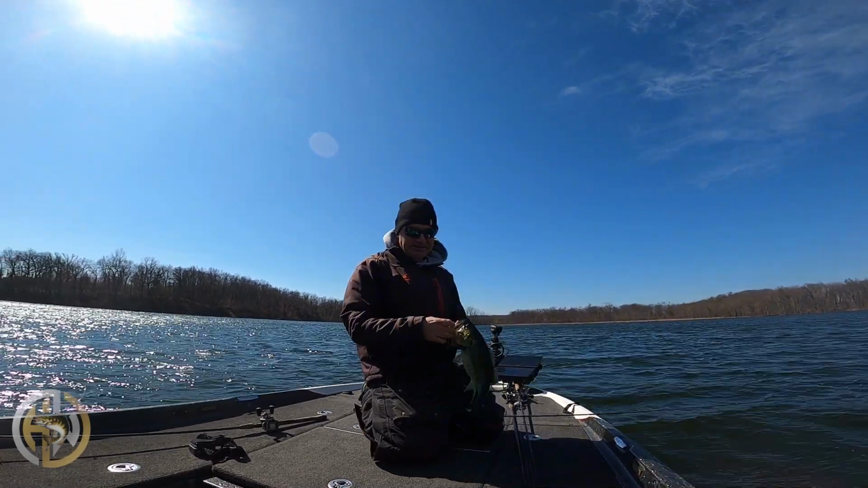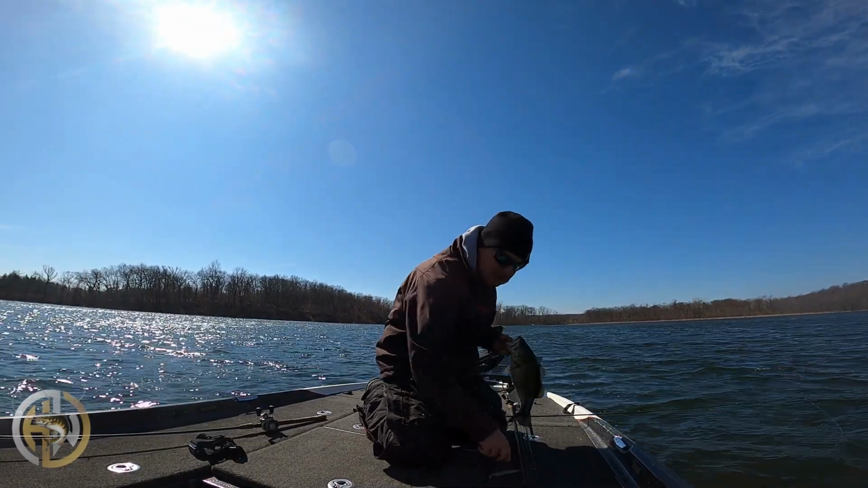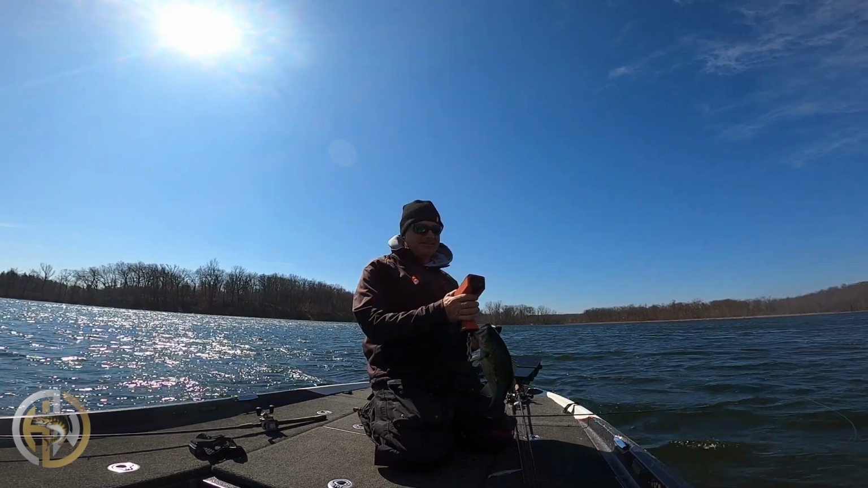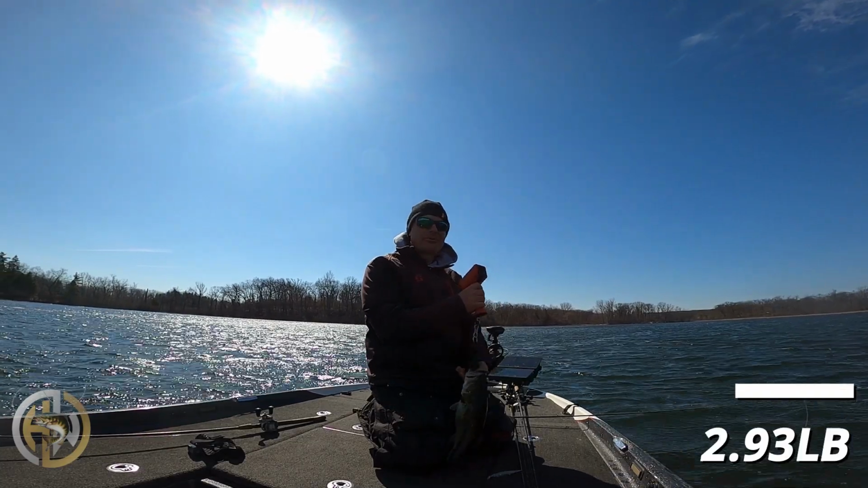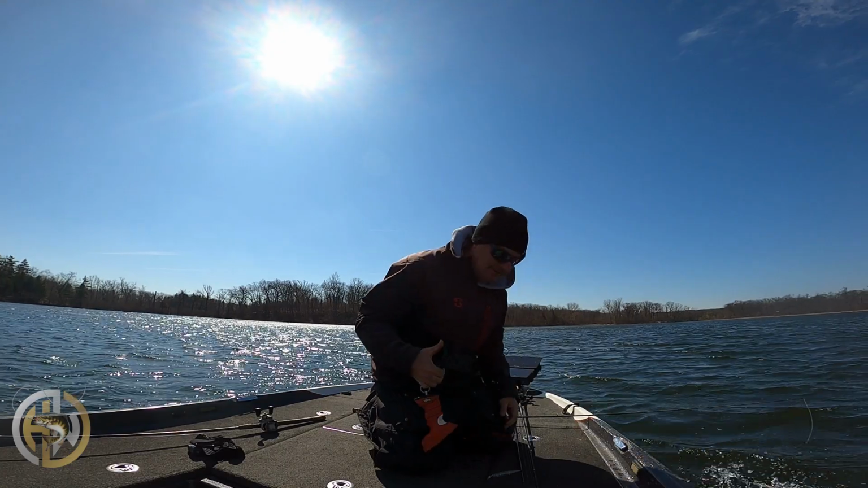Stunna. Stealth Shad. Stealth Shad is probably my favorite color. I got just under 10 pounds, so I'm not catching those giants, but I'm catching almost a 3. So now I'm at almost 11 pounds. That culled out my little one, 1.85.